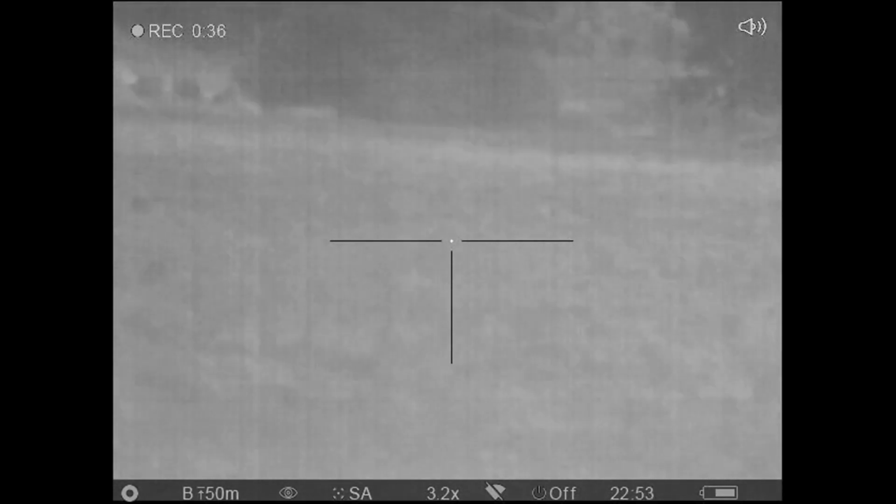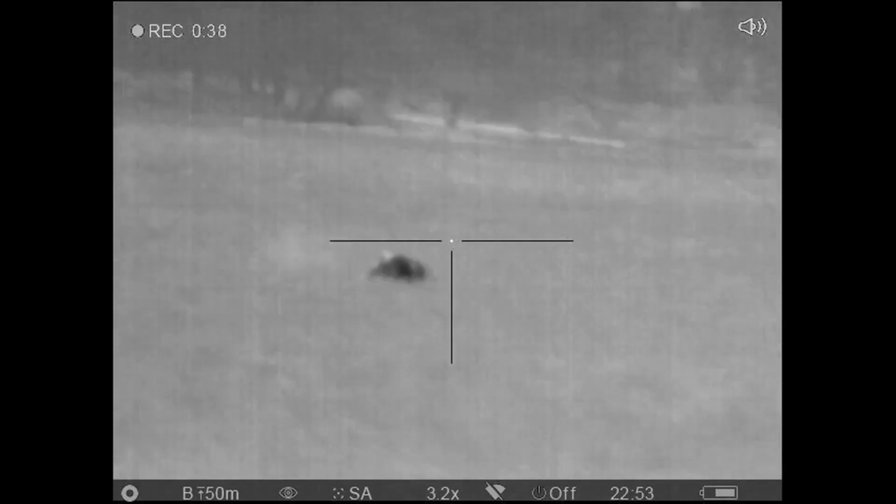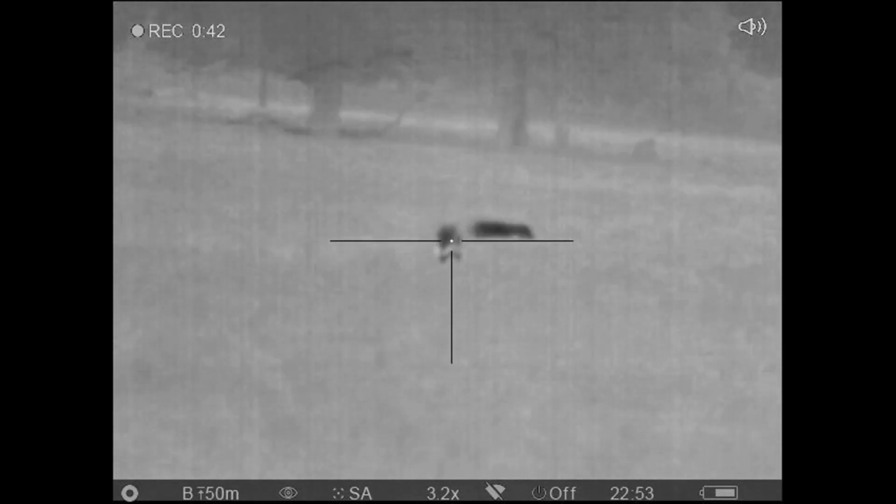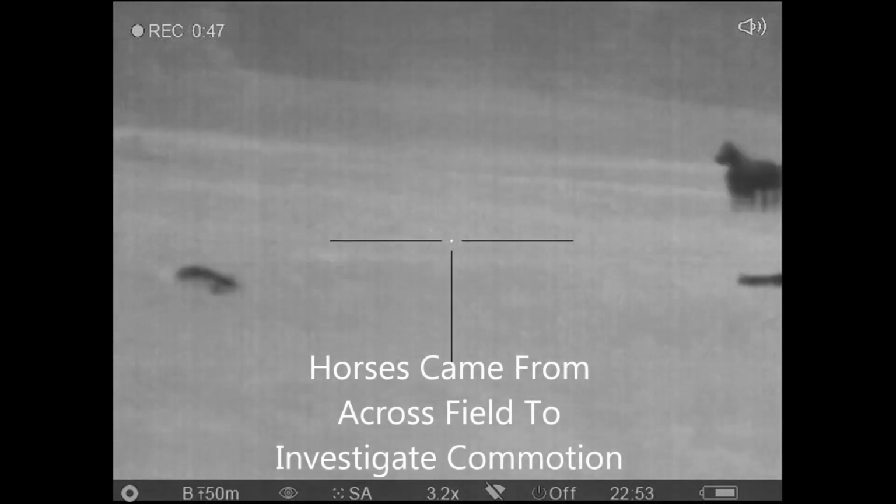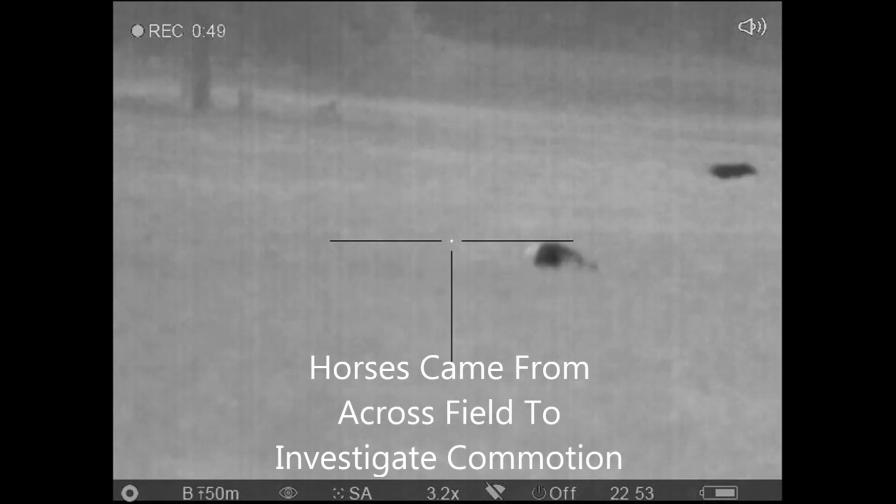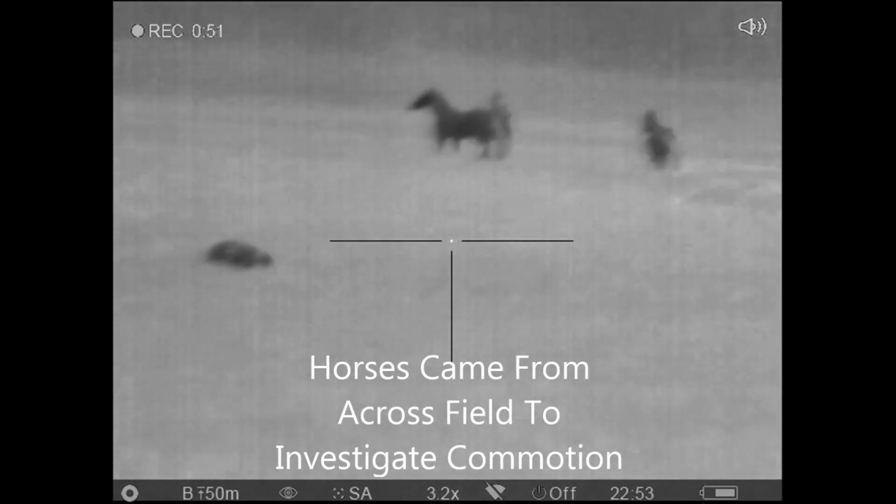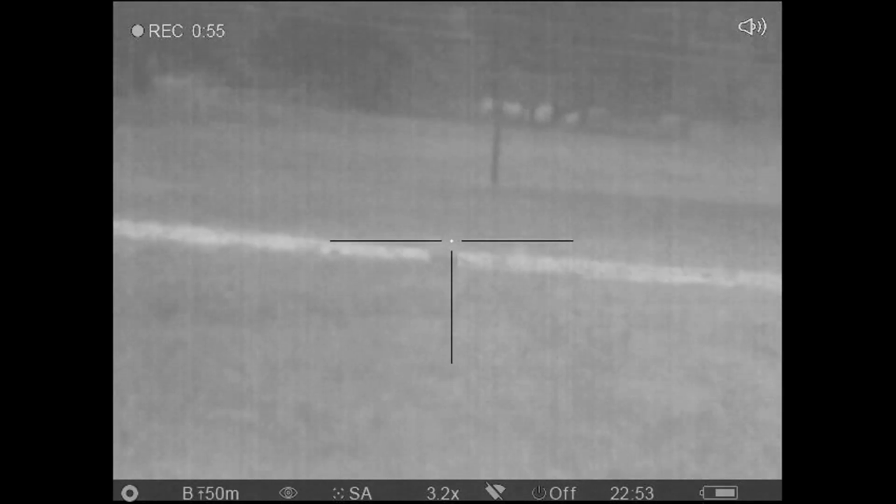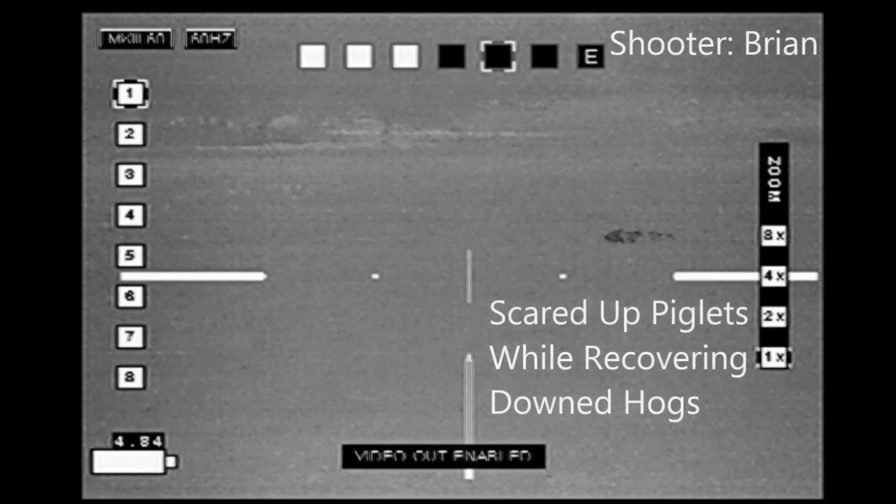I'm right behind you here. And this is where the horse from the other side of the field moves into Dave's field of view, and he warns me. Gotta let them clear. So we stopped shooting at that point.